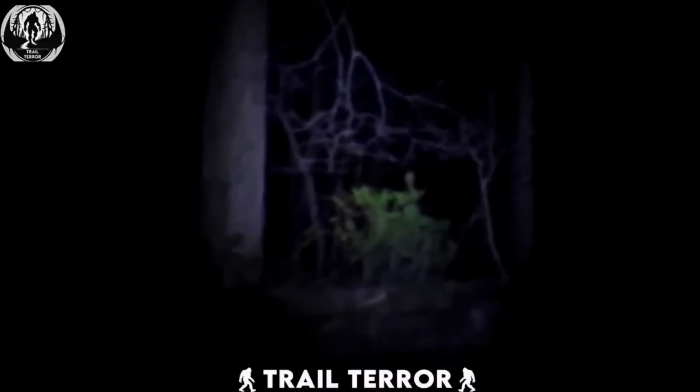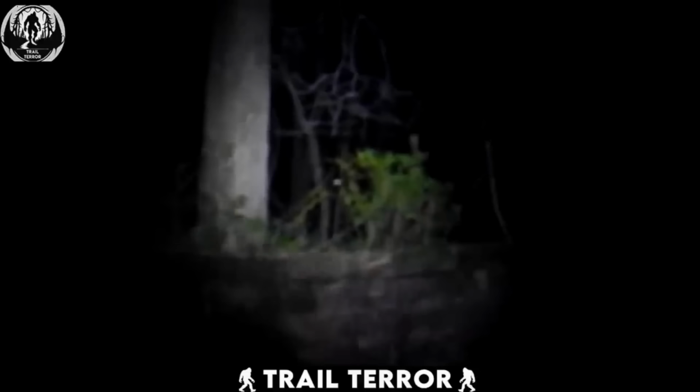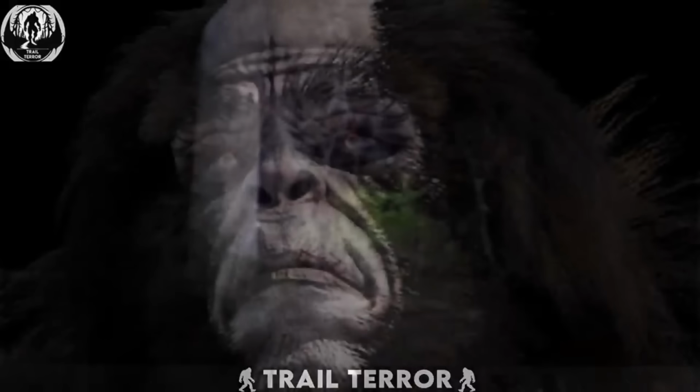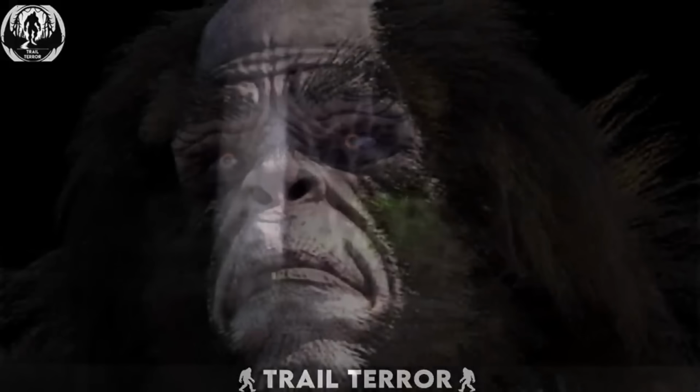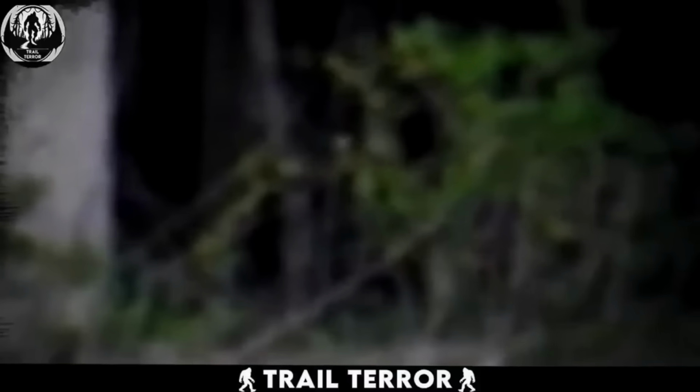Throughout the 3-minute video, only the glowing eyes and the creature's outline are visible. But the homeowner suggests it could be a Bigfoot, emphasizing the creature's immense size when observed in person. What are your thoughts on what this unsettling creature might be?